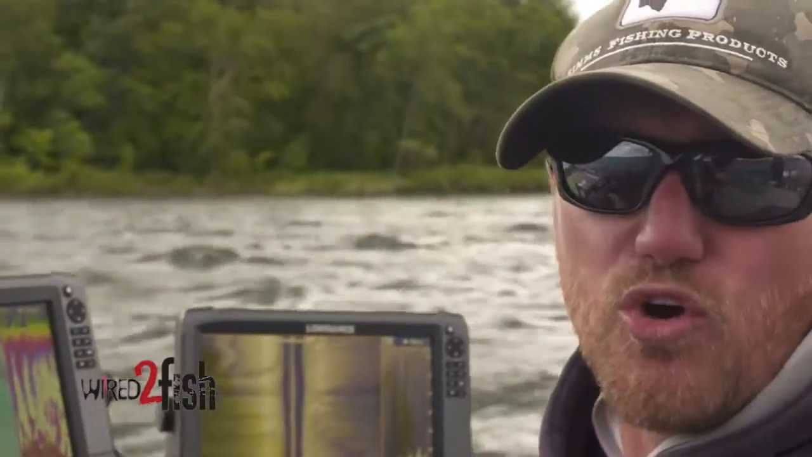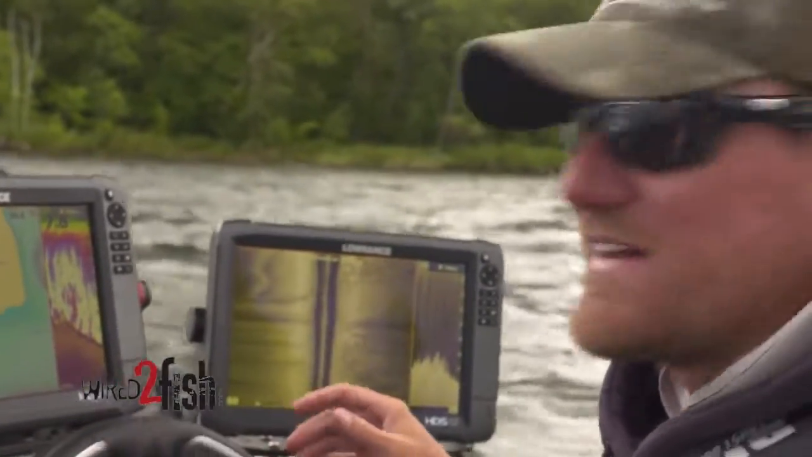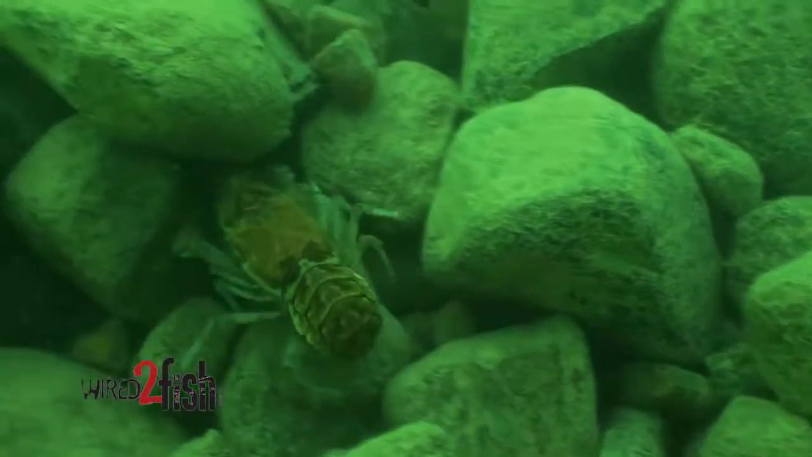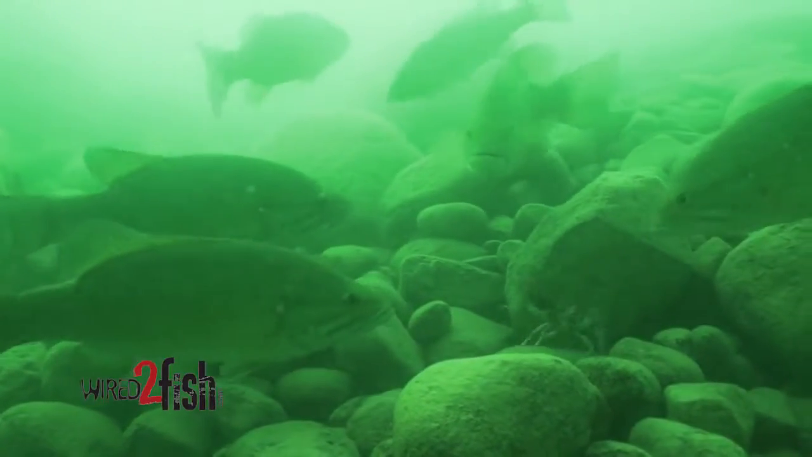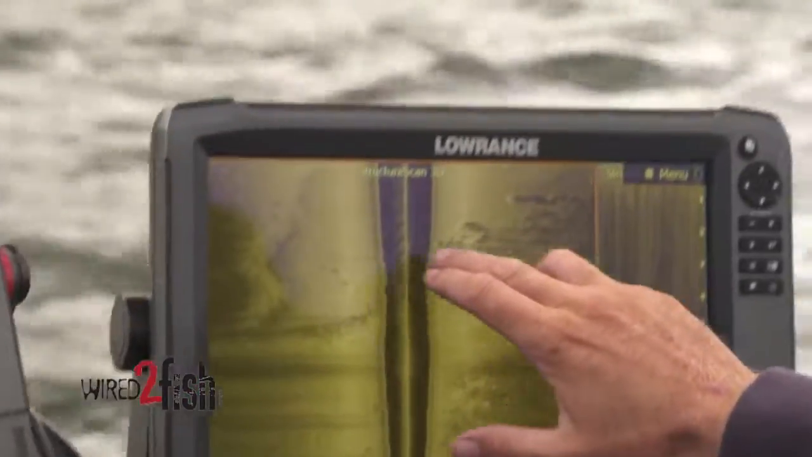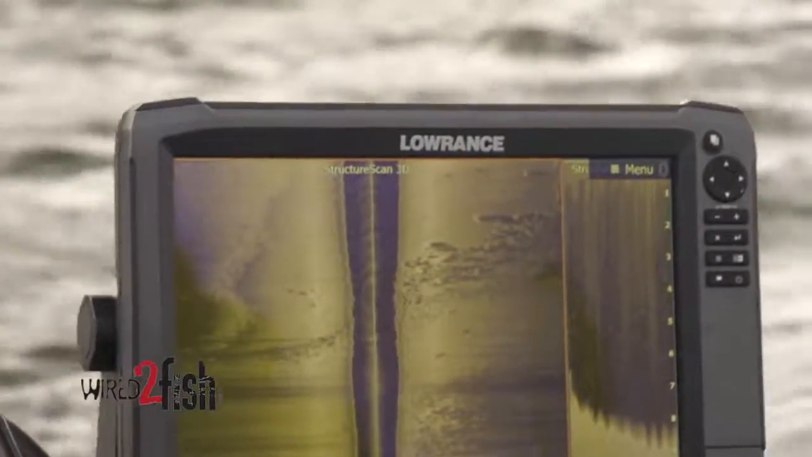As I'm going over these different rock piles up here in northern Minnesota, or maybe the Great Lakes regions, this is the juice. This is where smallmouth live. This is where their forage is. They can hide behind these rocks. I'm going to pinpoint the good ones. Here you can see this transition line of boulders. This whole thing will probably have fish all over it, but I'm looking for those big ones.